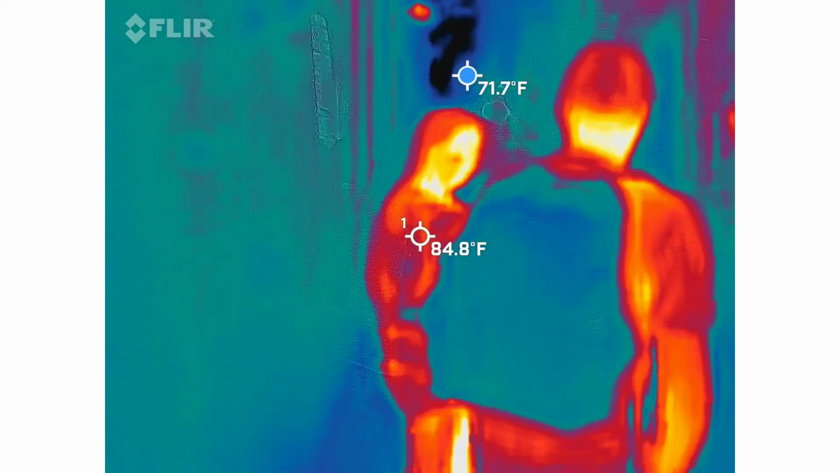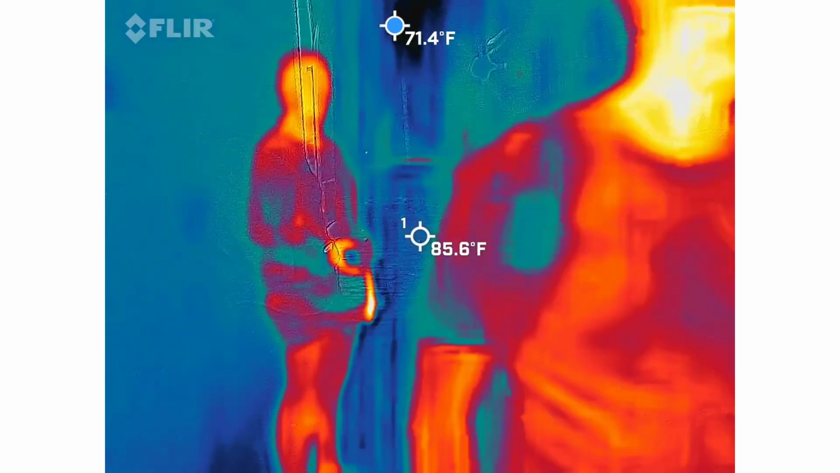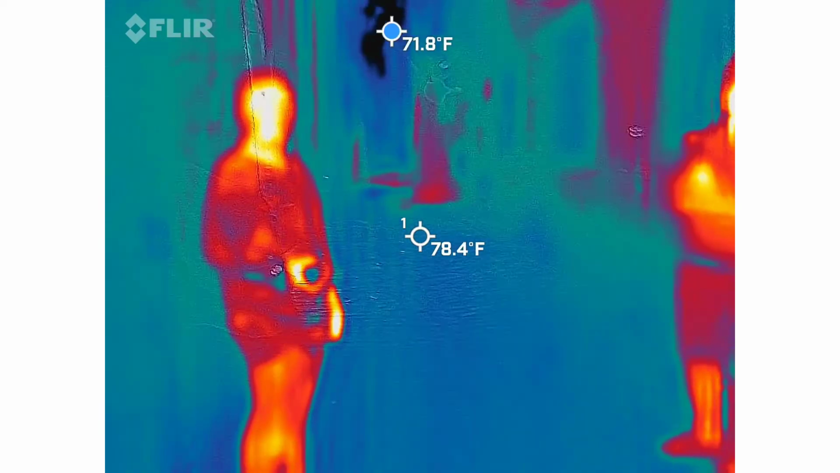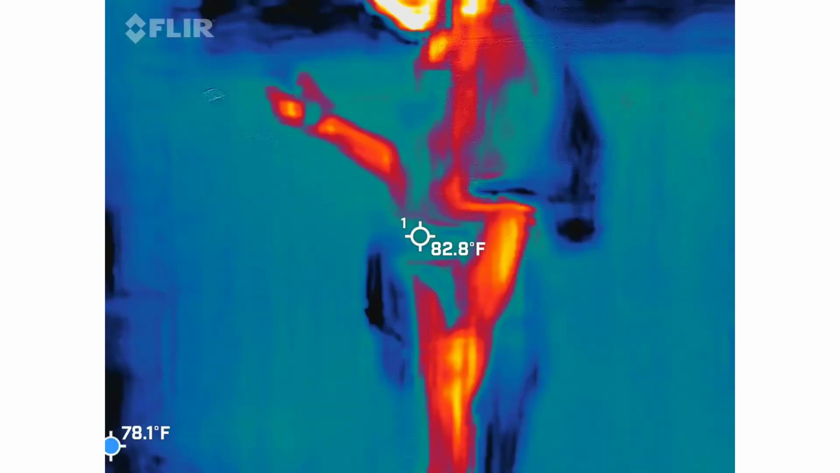So what is that blue diamond? I have no idea. What's the blue diamond? I think it's just pointing. I think it's a cold spot. It's pointing to nothing. There's dead air up there. Yeah, there's nothing up there. So it's just cold. Okay. It was just like sky dancing around. Cool.